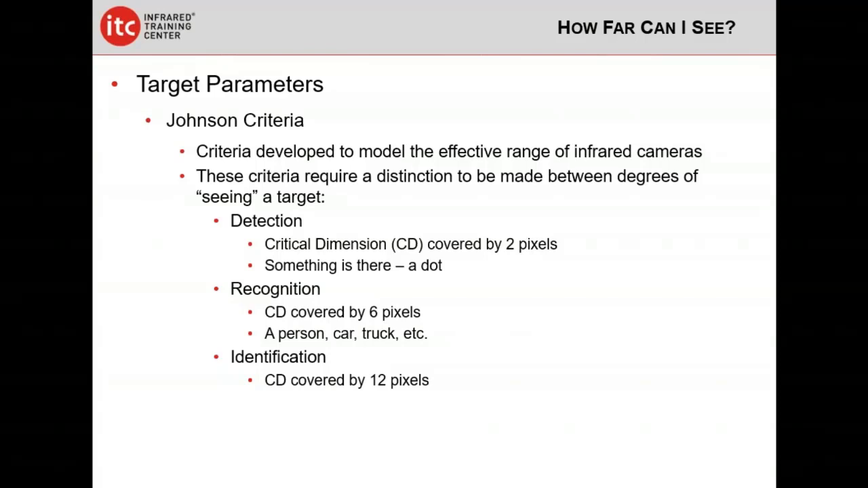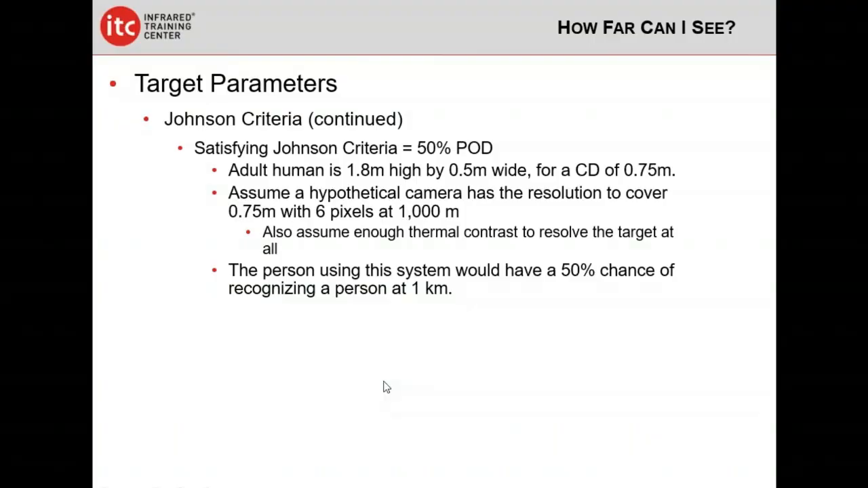So that's the sort of delineation we're talking about. But the way these things are defined is by the critical dimension of the target, and we're going to define that in a second, and how many pixels are covering that critical dimension. For detection, we're only talking about 2 pixels. Recognition is defined as covering 6 pixels, and identification is defined as covering 12 pixels.